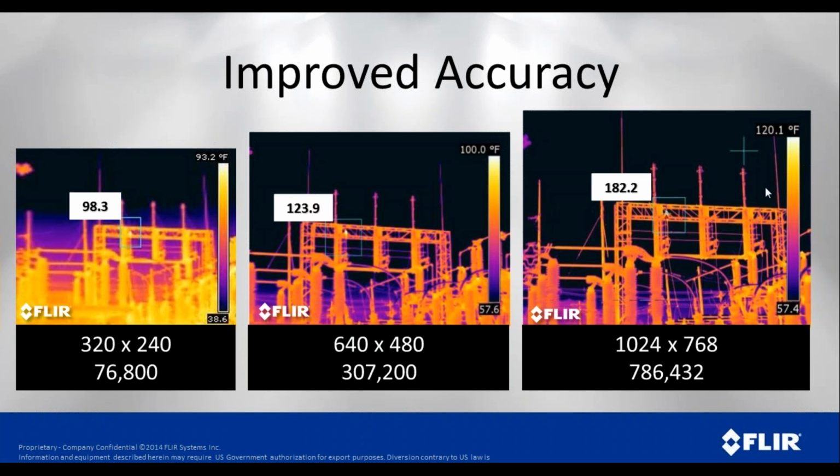If we were to jump up to our highest resolution camera, now we're going from 300,000 pixels to over 780,000 pixels. Now you can see a reading of 182.2. Now that's the most accurate reading of all 3. Clearly we were too far away with the first camera and really the second camera to get a good accurate reading. What we would need to do is either move closer, put a different lens on it, or get a camera with higher resolution.